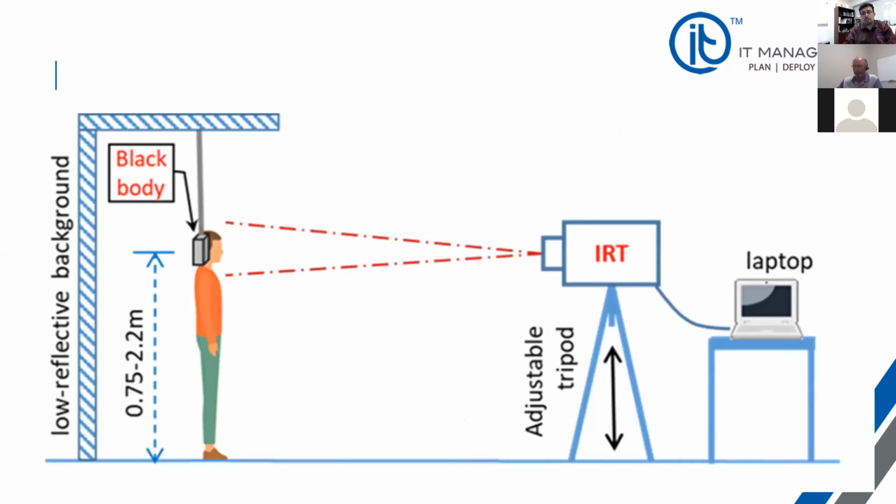So this image may give you a little bit better illustration of what we are looking at. The individual does not need to stand right by the black body, and I have some real life examples of that. However, it needs to be in close proximity to that black body camera.